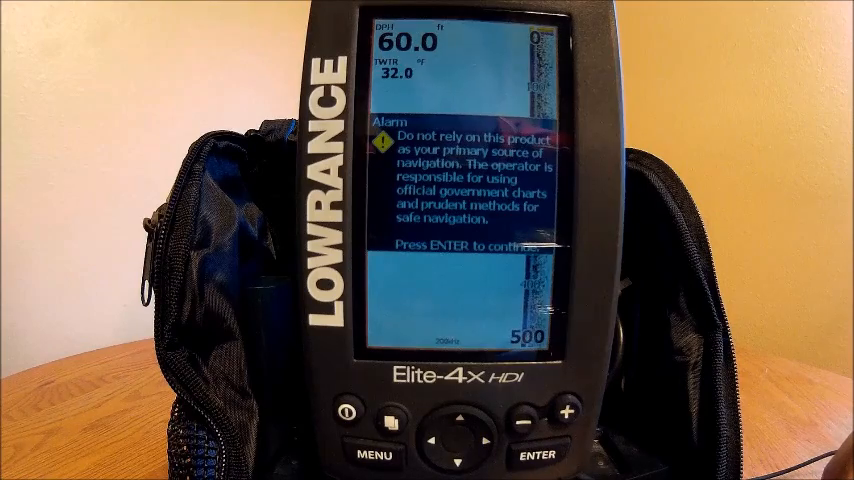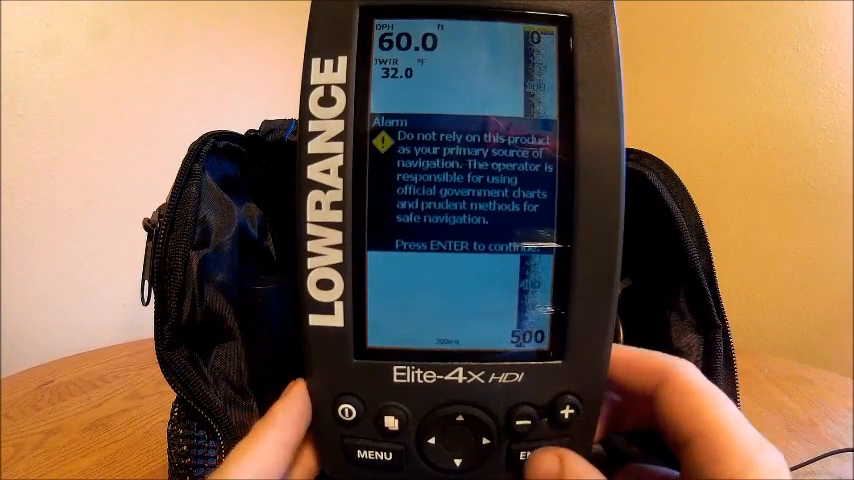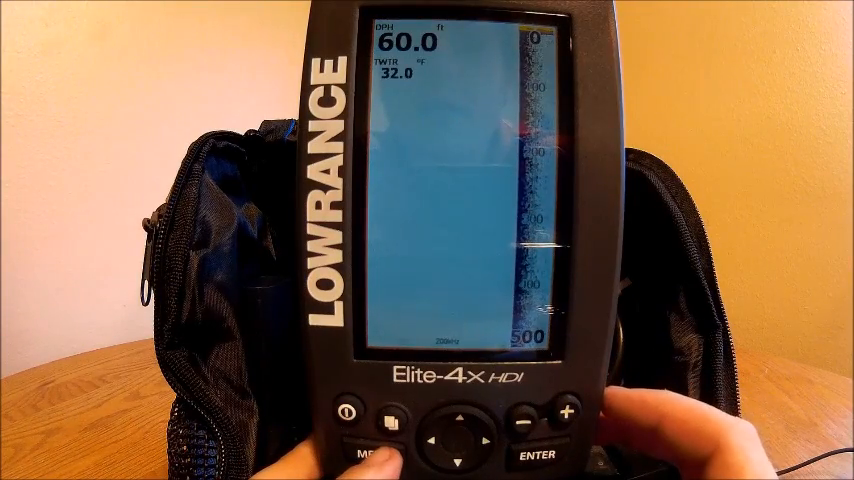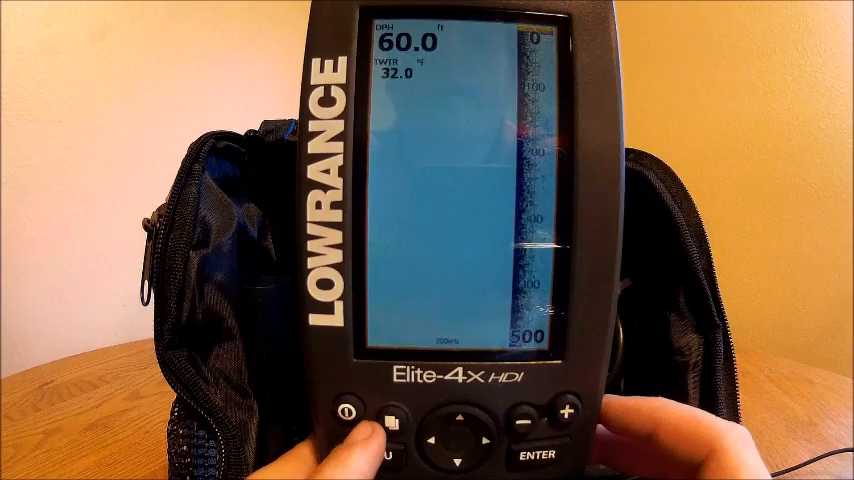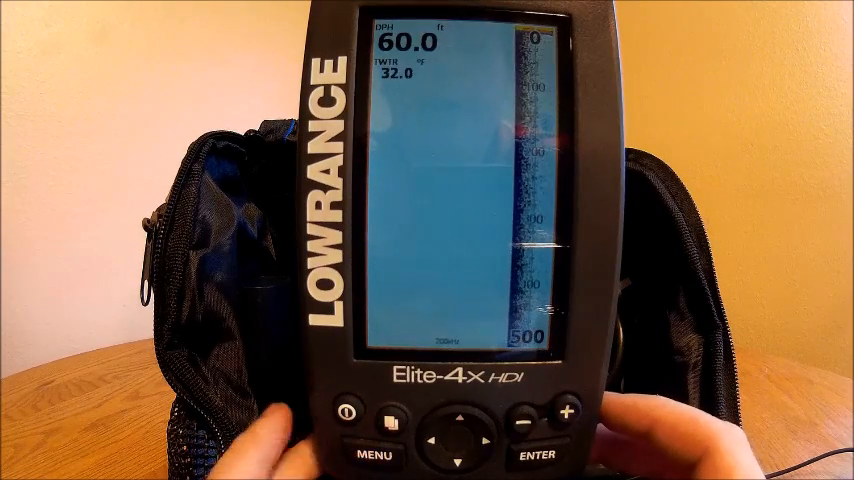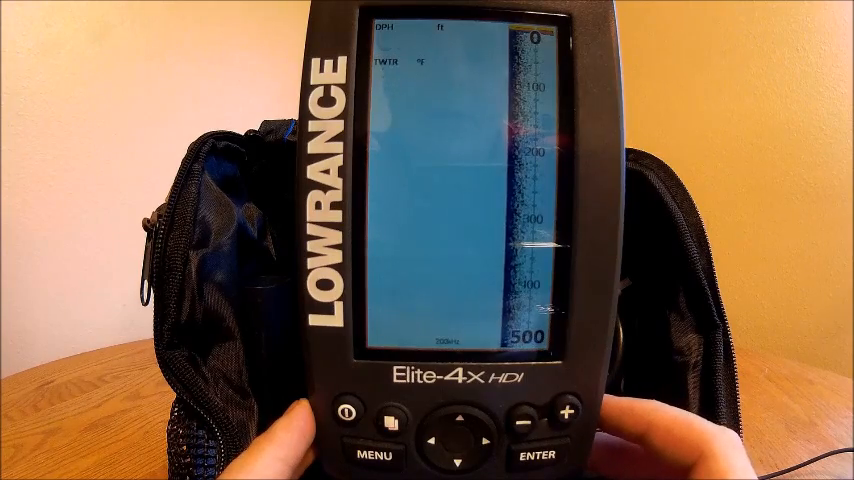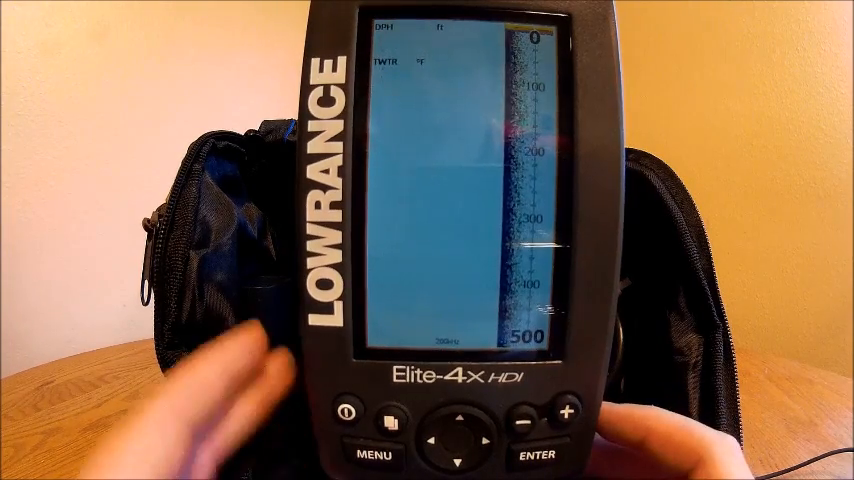Okay, so when I first turn this on here, it gives me just an alarm saying don't use this as a GPS. Kind of redundant, since there's like no way to really use these as GPSs. Alright, so as you can see here, it's looking a little goofy because I have my transducer on my table, so it's not really registering anything.